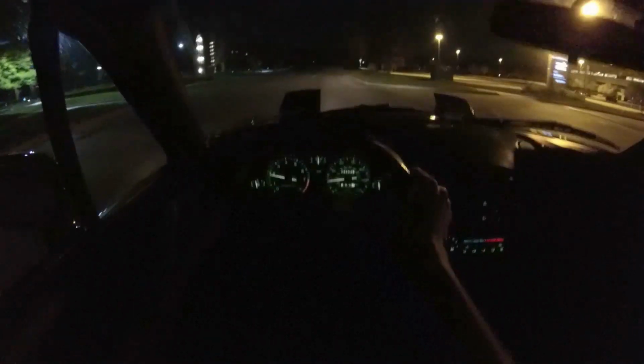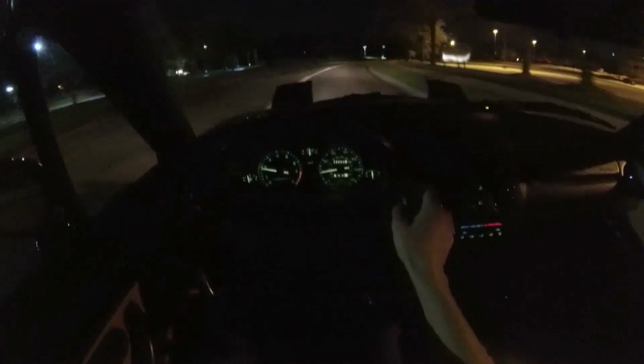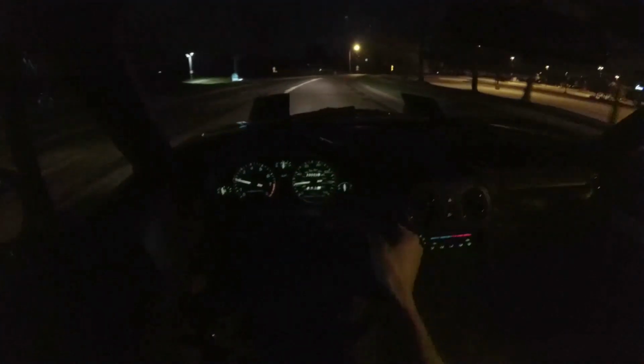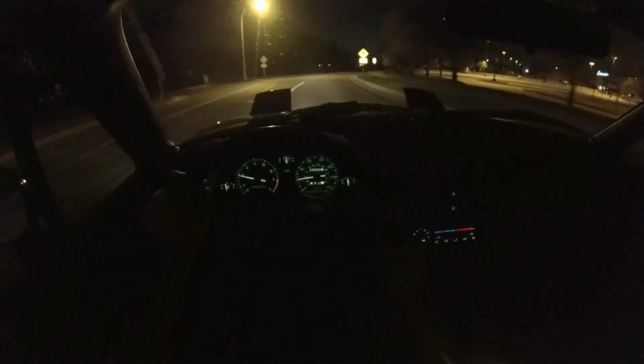I do kind of want to keep this car streetable, because I do plan on taking it on some road trips and long distance track days this summer, so I do want to still make it relatively comfortable to drive on a longer trip, and it is still that. So no complaints here. I am super happy with how the car feels, and man, it rips.